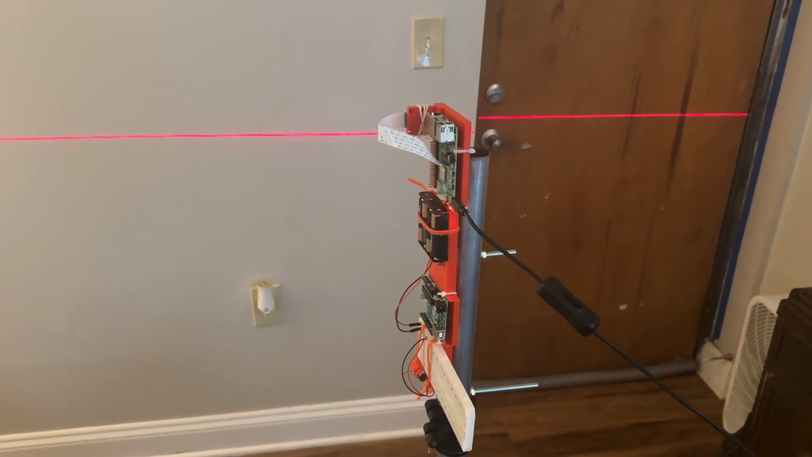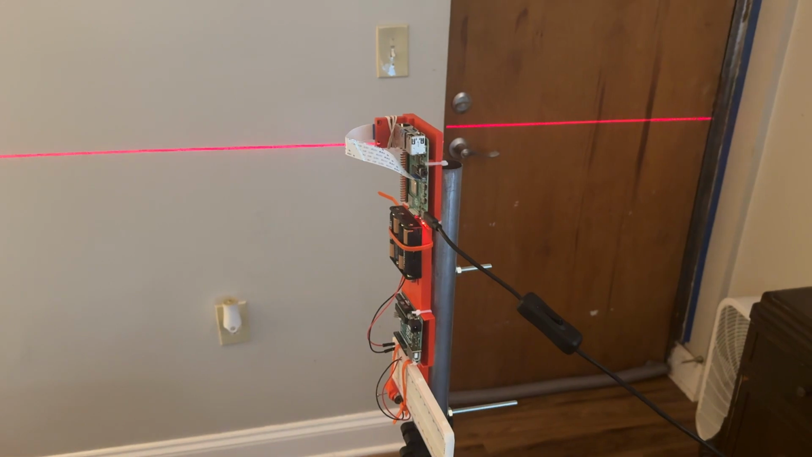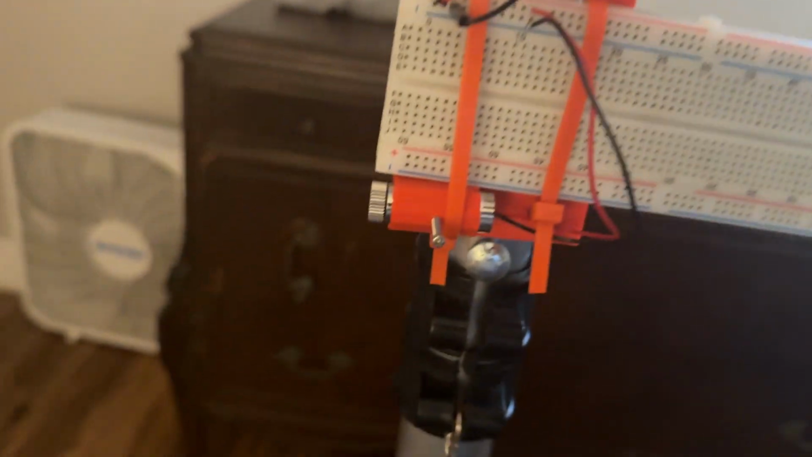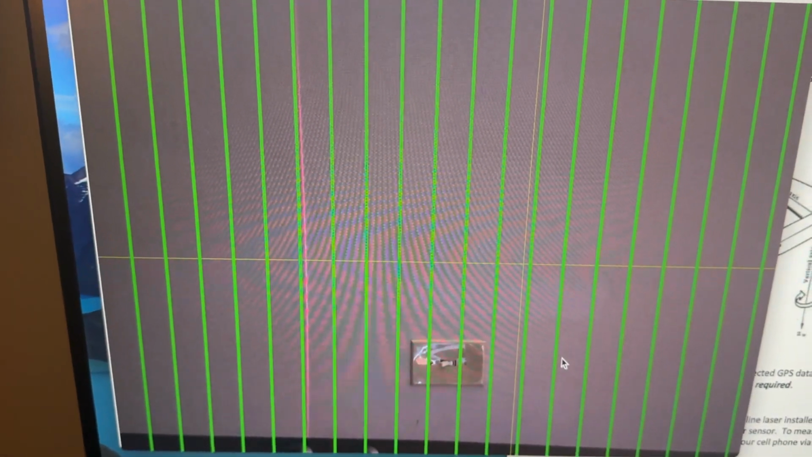So here we're calibrating the laser to the camera, and we want to make sure that they're in line and vertical for when we scan our target. The camera is held rigidly in place with rubber bands, and then the laser is held in place with a set screw. And then we can see with our Python code, the lines match up, so it is calibrated.